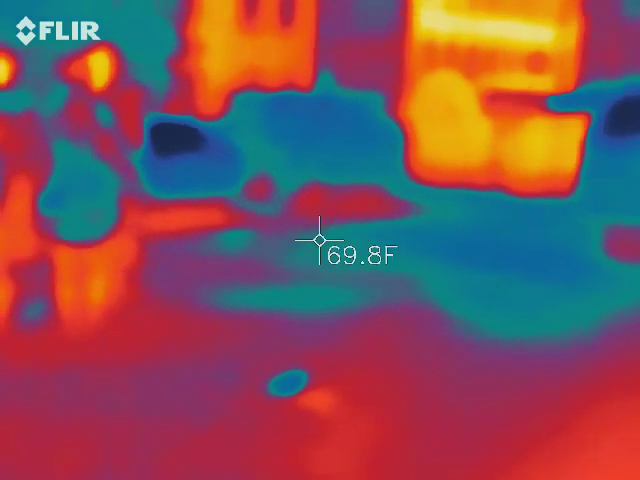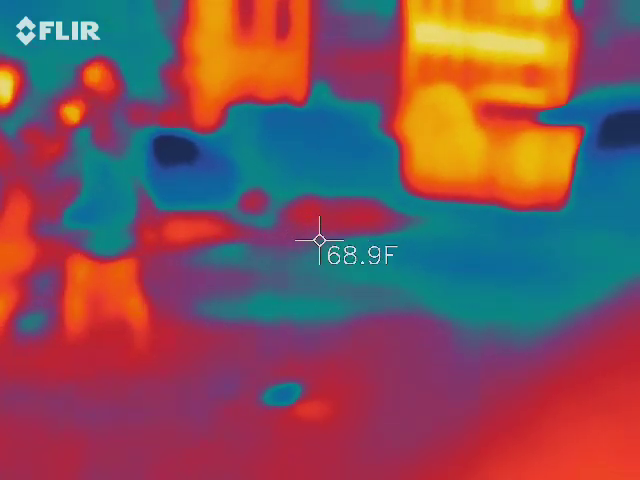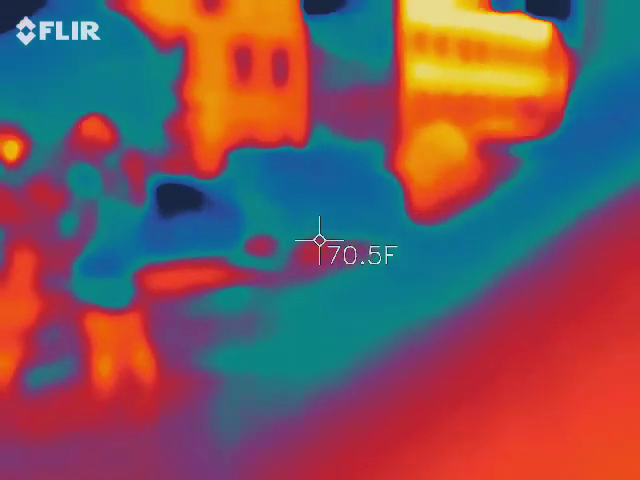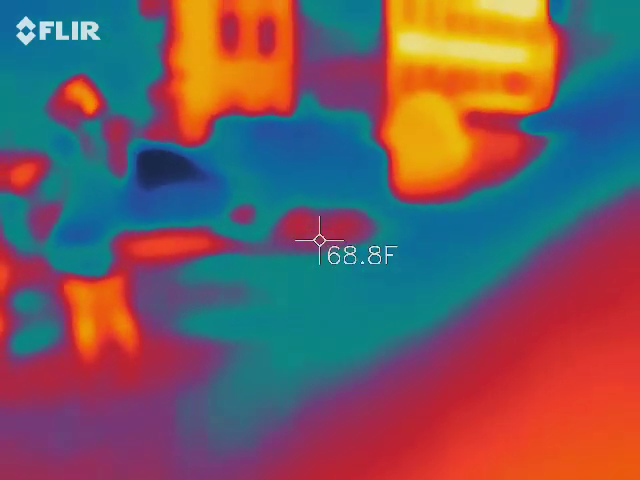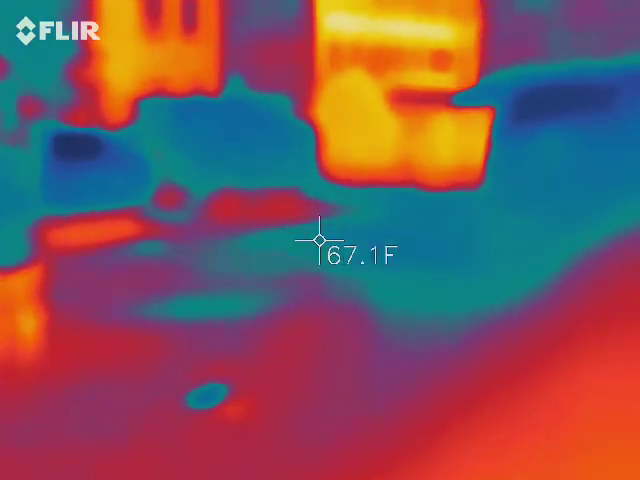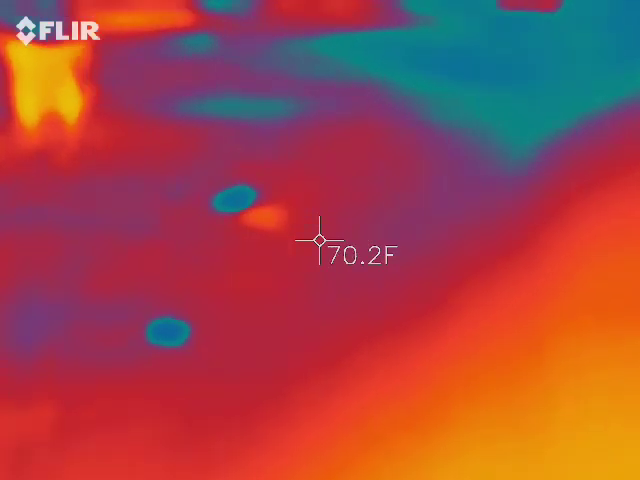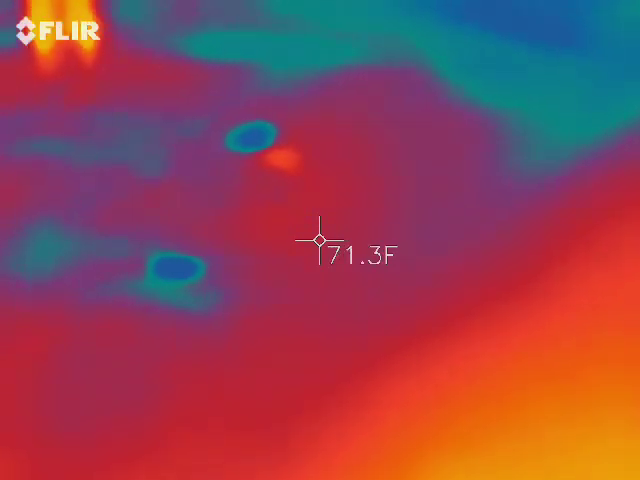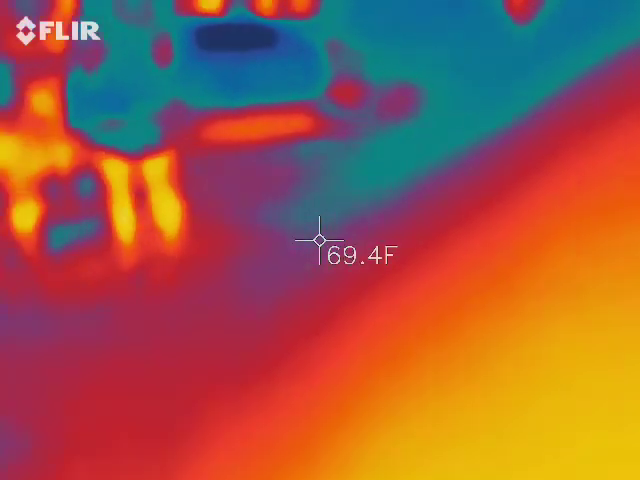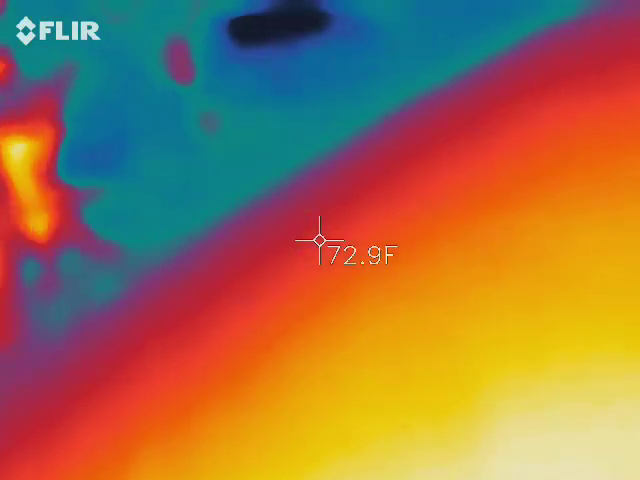There's a black spot right there. So that's a vehicle. Windows are colder because they reflect everything. It's like a hole. Cold.